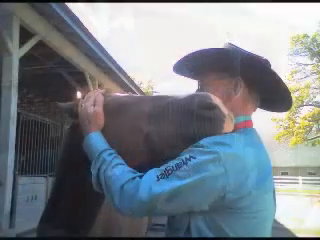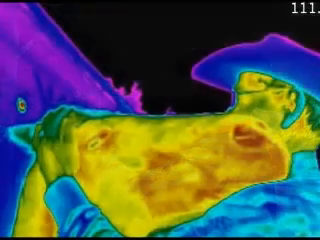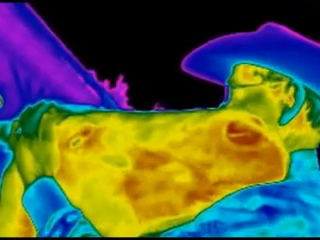Well, a horse is not that way. Horse people have to be very giving of themselves, their time and their effort. They spend a lot of time going to work just to be able to house, take care of, and play with their horses. So they generally are just absolutely excellent people.